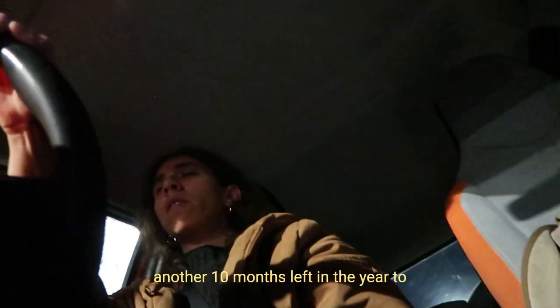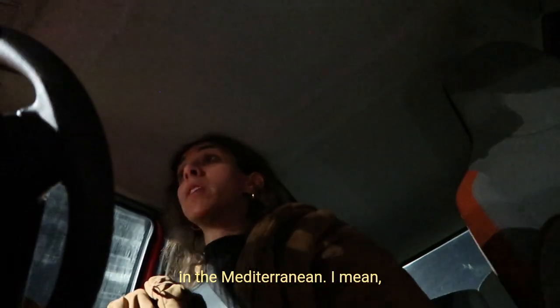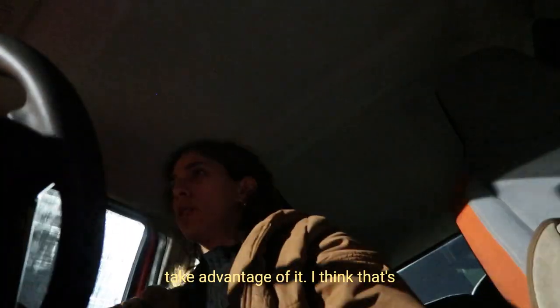There's another 10 months left in the year to enjoy the beach if you live on an island in the Mediterranean. I mean, you must be, I don't know, if you don't take advantage of it. I think that's the problem a lot of people have. They live on an island but they're not islanders, and it's hard if you don't feel like an islander.